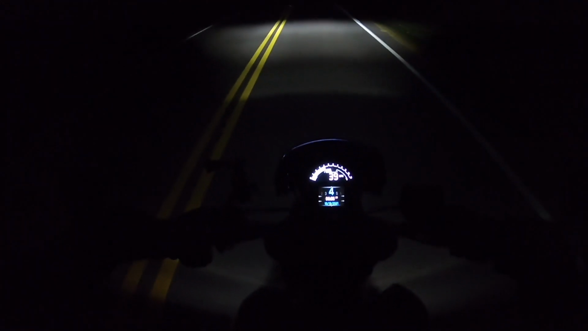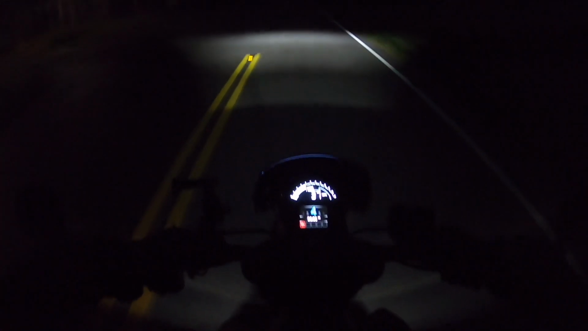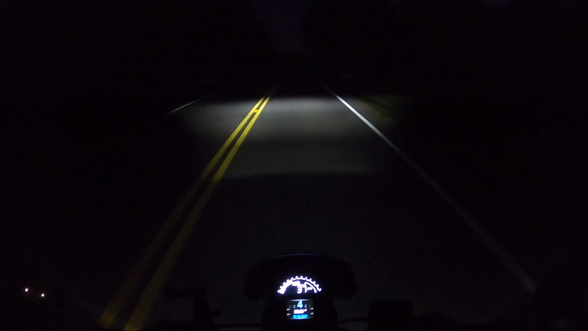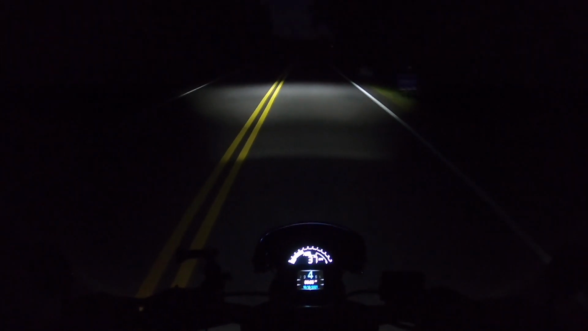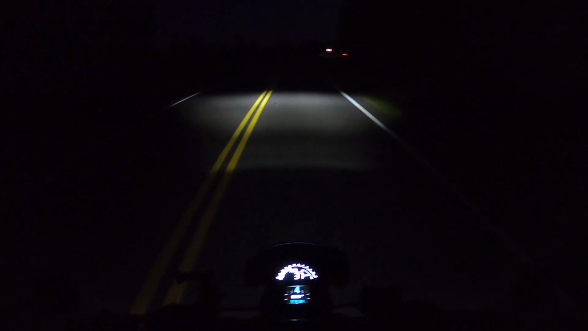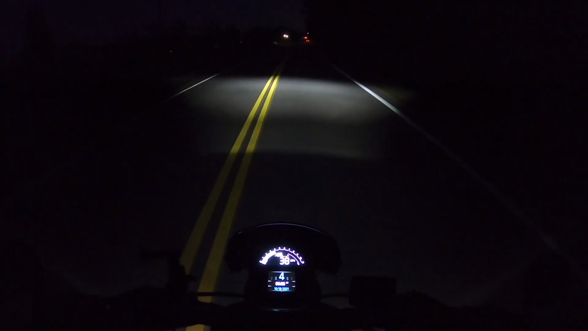Oh, forgot to turn my heated grips on. Oh, they're on high. Okay, so first time trying out the grips. I think when I installed them, it was already starting to warm up. So we'll see how those do. And so that's really about it.